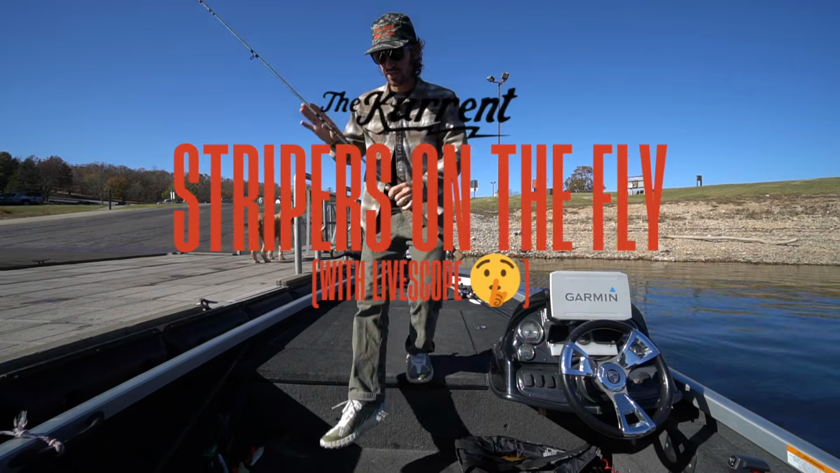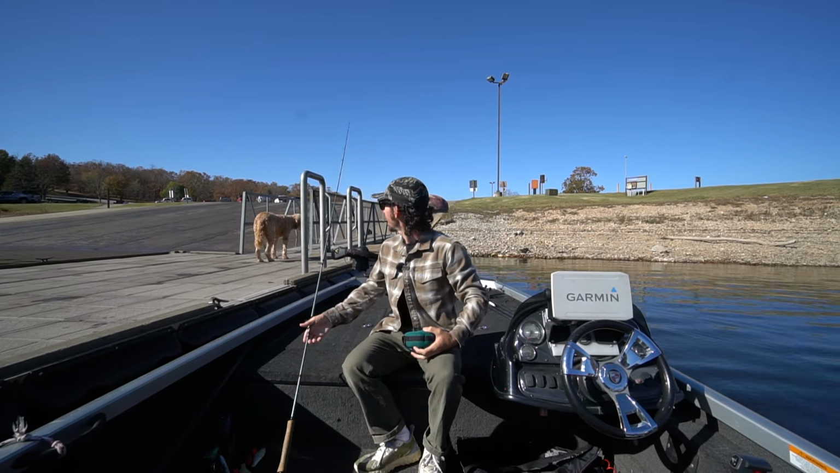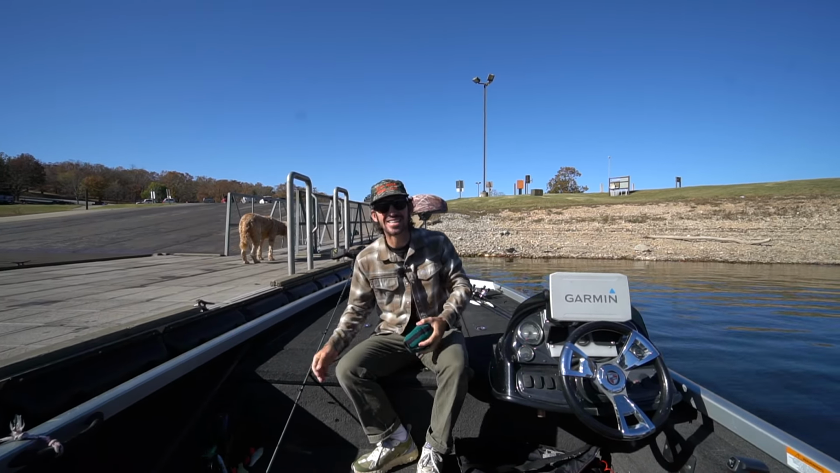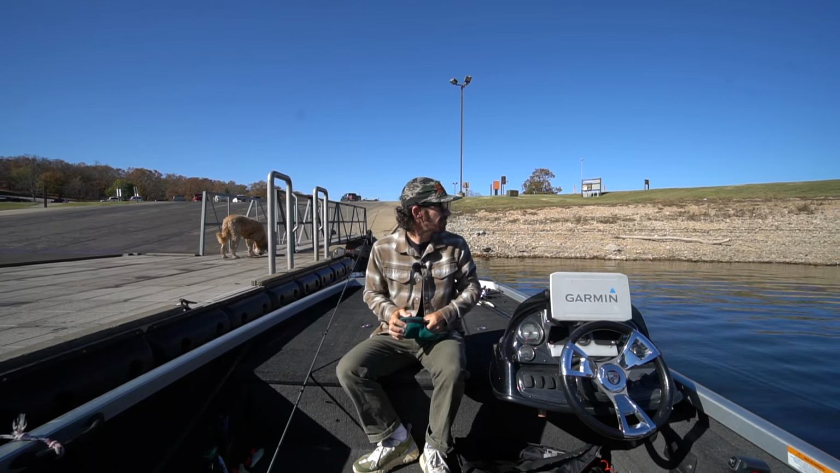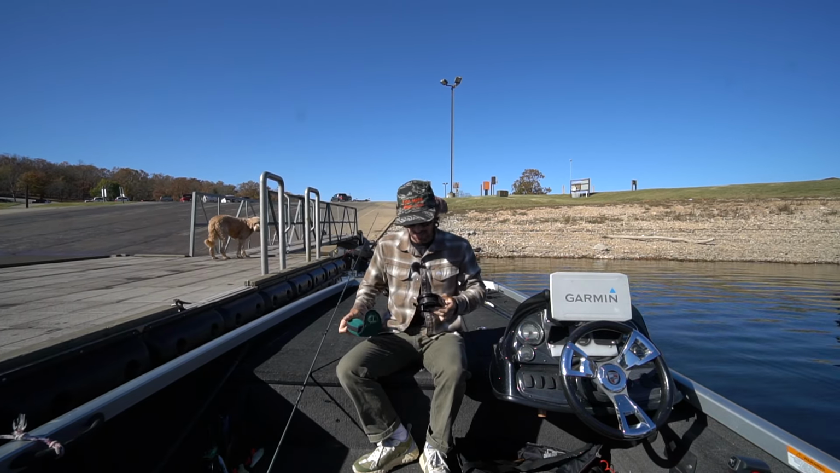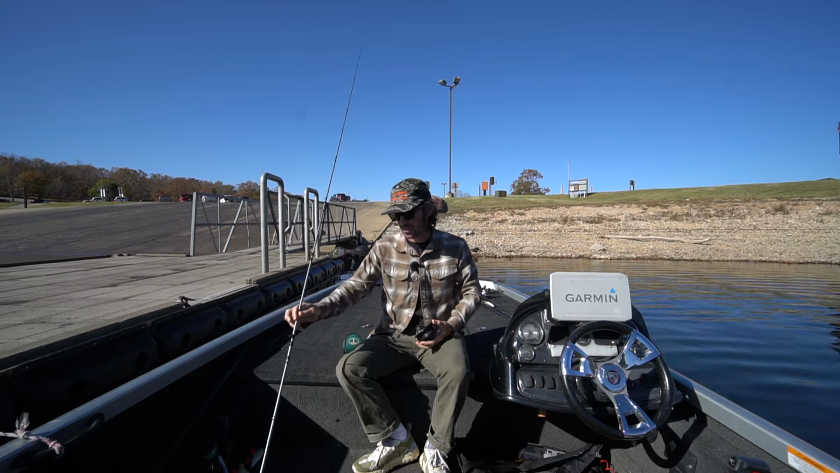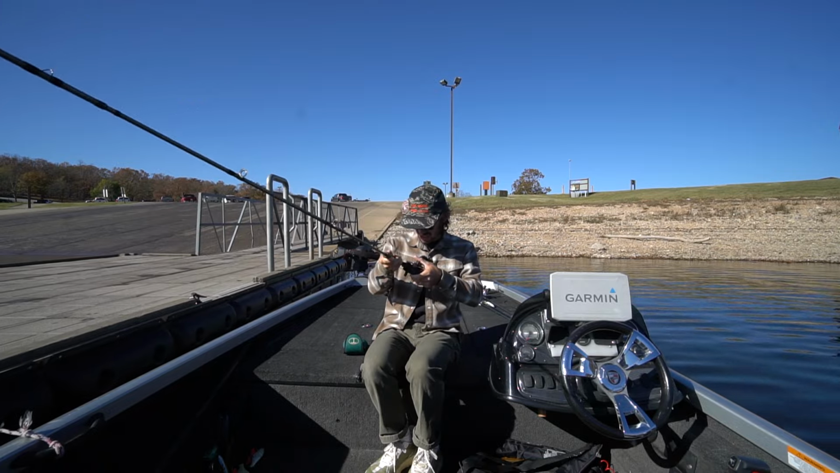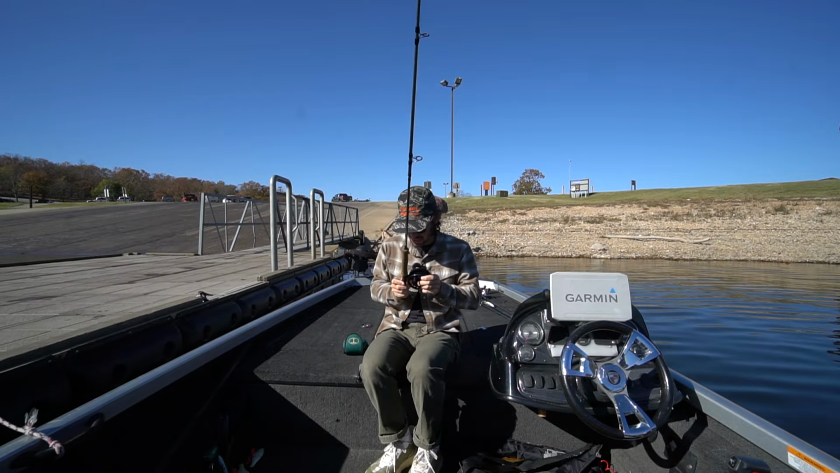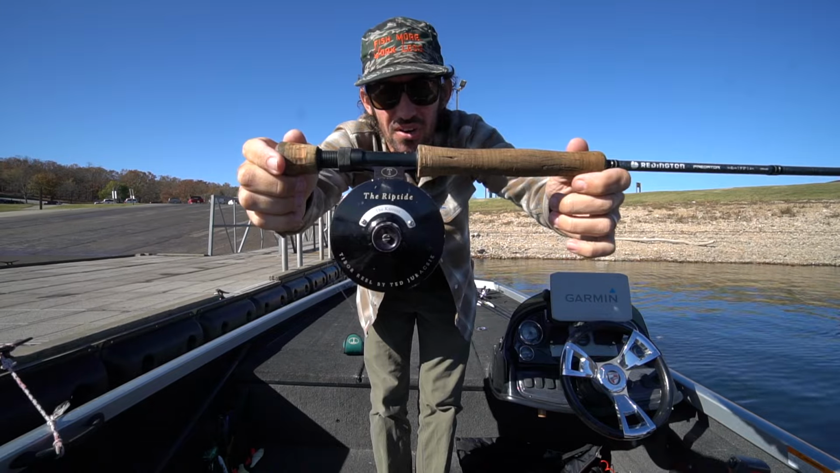Some of y'all know this, some of y'all don't, but I am rod agnostic. And to me, what that means is oftentimes I trade my bass rods for a fly rod and reel. So today we are going to be chasing, hopefully, striper. And we have this reel engraved with the current on it.